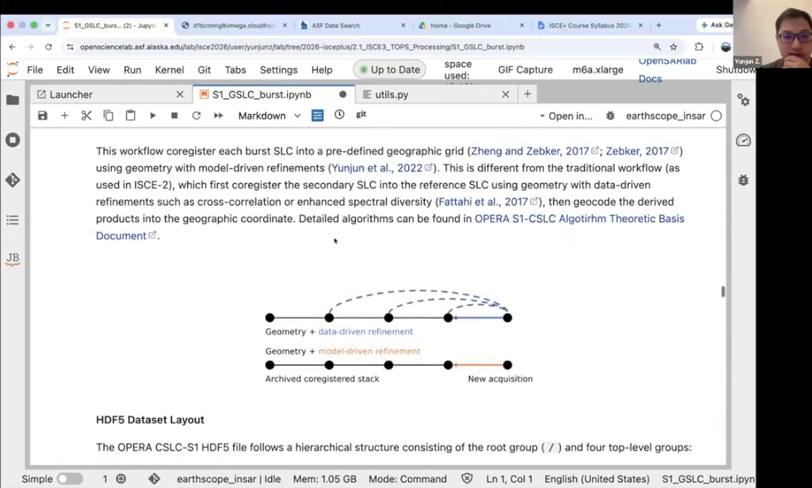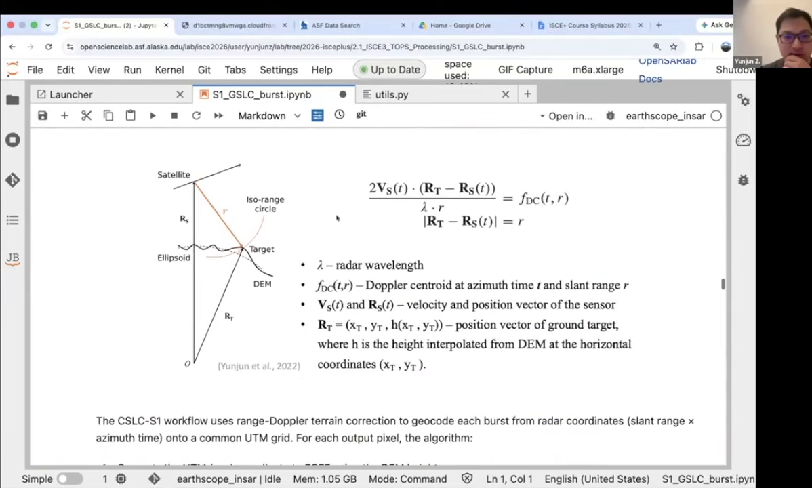The equations are here, and the precise orbit and DEM are already very accurate. Especially the precise orbit is already very accurate for Sentinel-1, at the level of 1 to 3 centimeters, which is really precise. And for the DEM, even though it's not very accurate in mountain regions, it does not really affect the relative alignment between the SLCs.